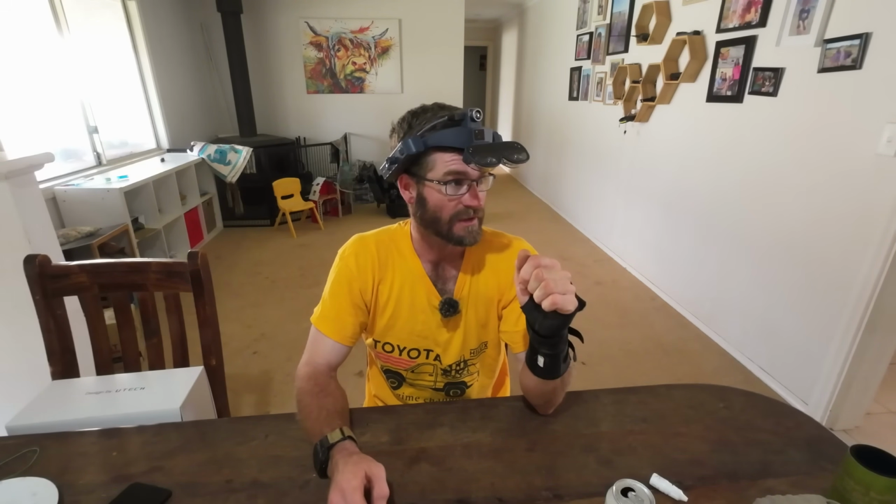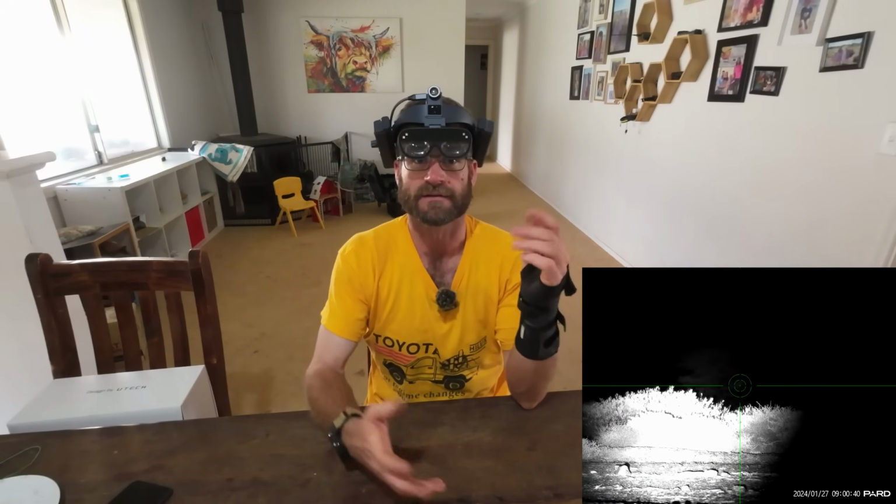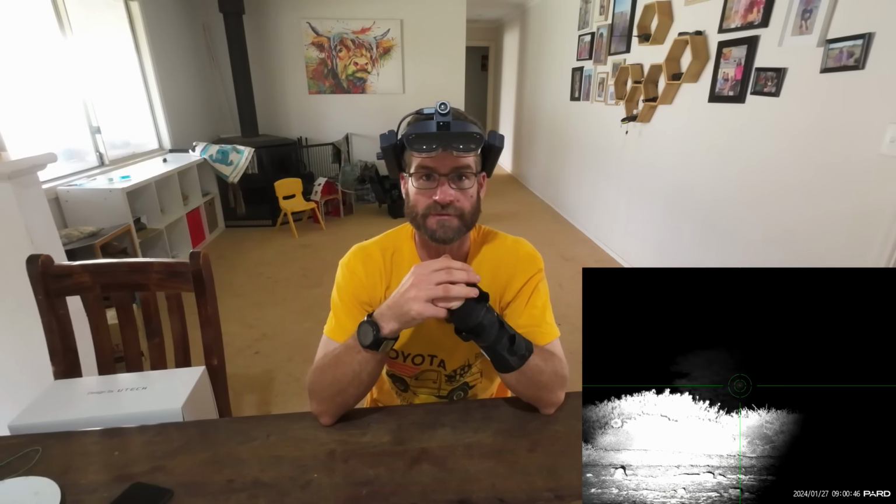Great for doing inspection work on thermal for electrical and around a house or anything where you can sit there and look at it and you can work under it and you can scan around, keep your hands free while looking at thermal things, looking for water leaks and mice in roof.